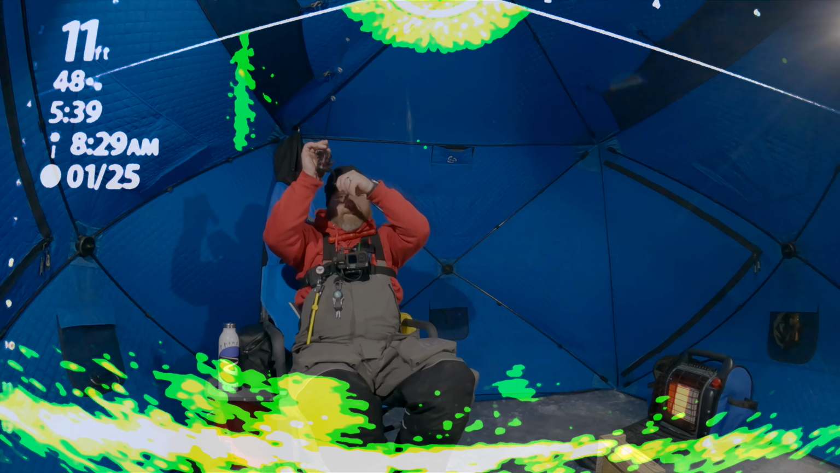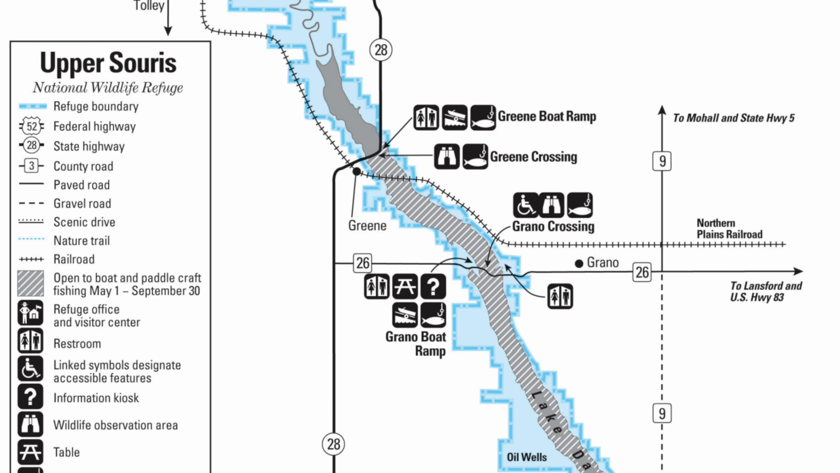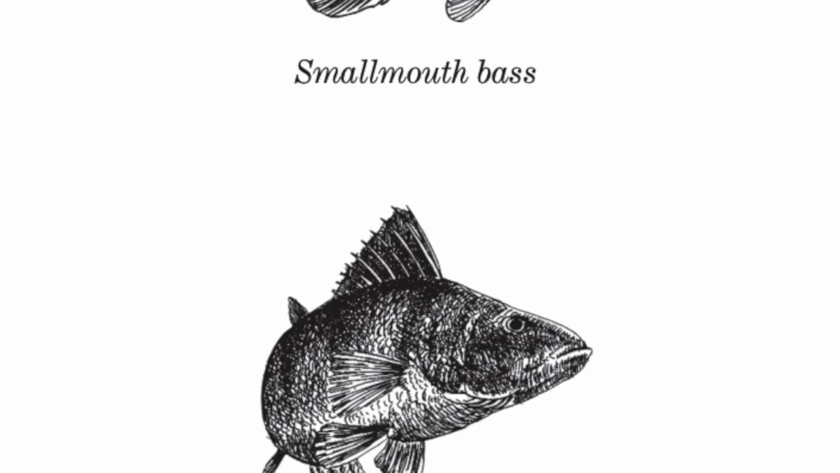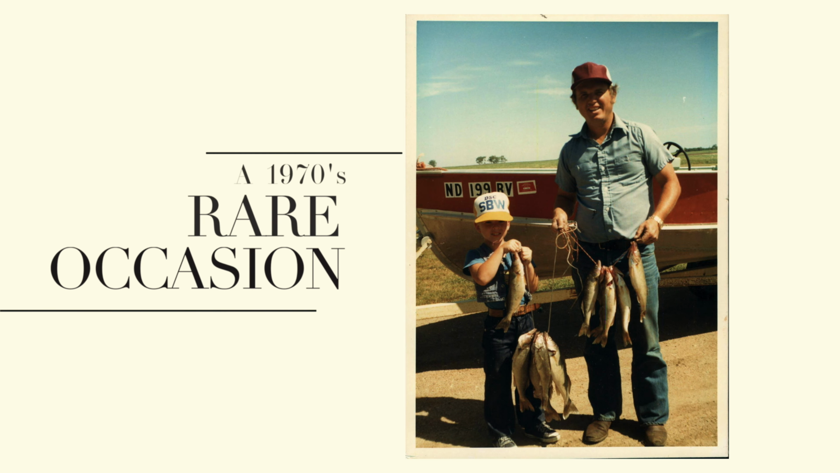There we go. Finally. Let the adventure begin. Heading out to my home lake, Lake Darling, in beautiful Lansford, North Dakota, just at the Grano crossing. It's not far from where my parents had the farm and I grew up, so gonna try it out. I just heard there's some fish up there. There hasn't been a lot of fish there in my lifetime. I mean, it's been spotty.